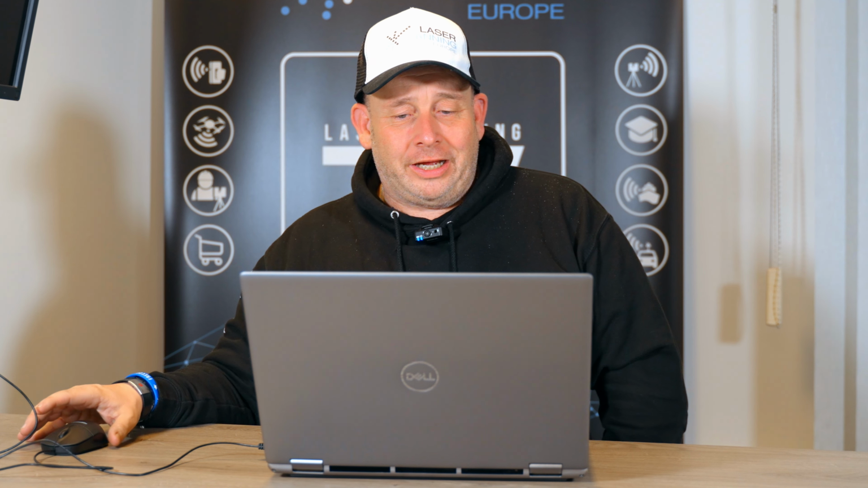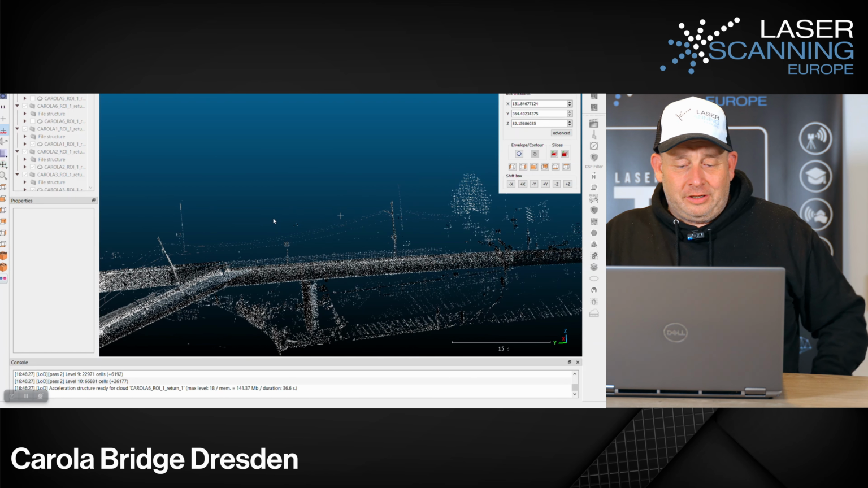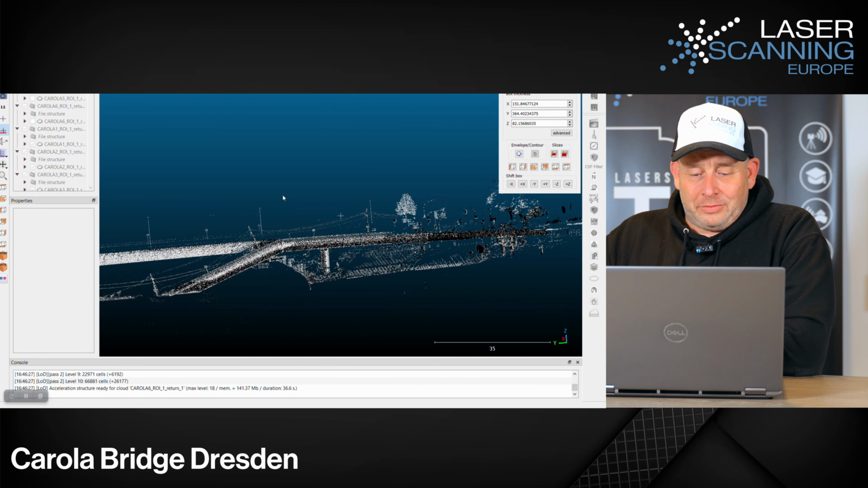And that's very important. If you stand farther away, you need a high resolution to see any details on the object you'd like to scan. That's why we chose this system. And how do the results look? That was some of the scans.